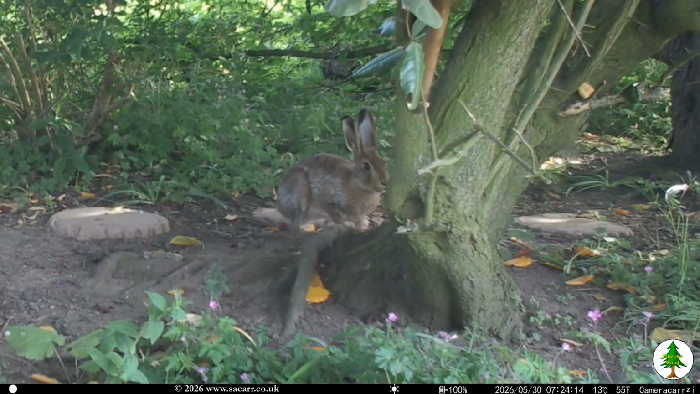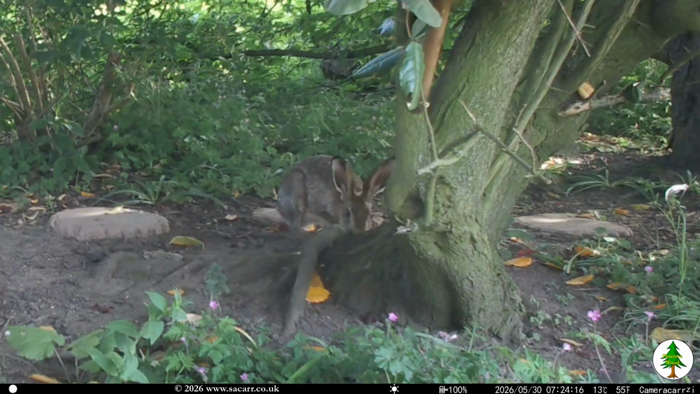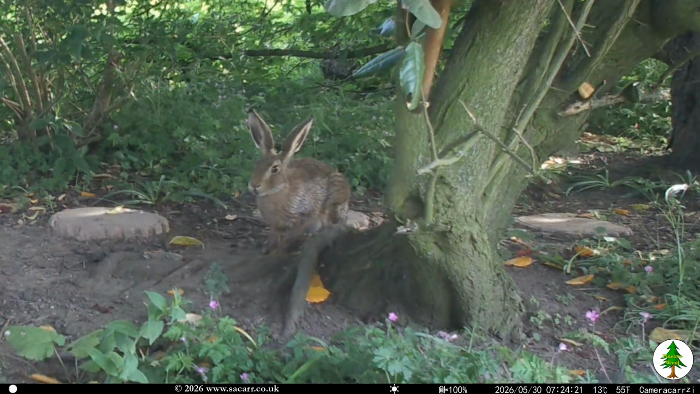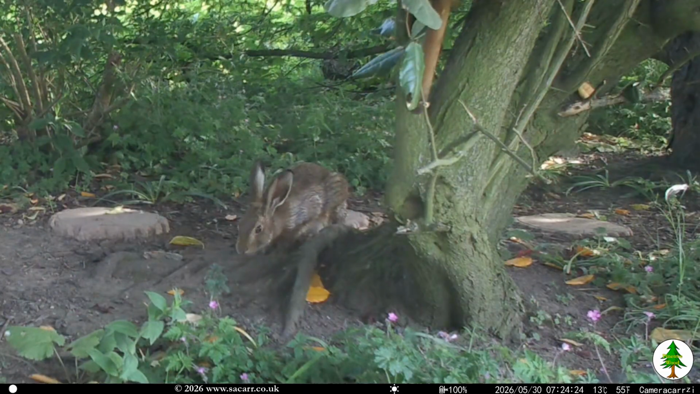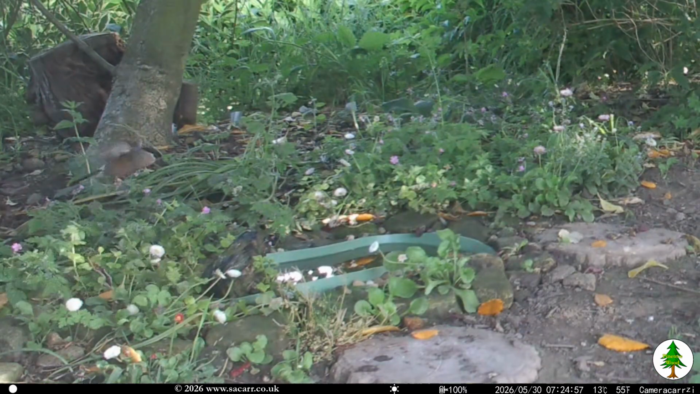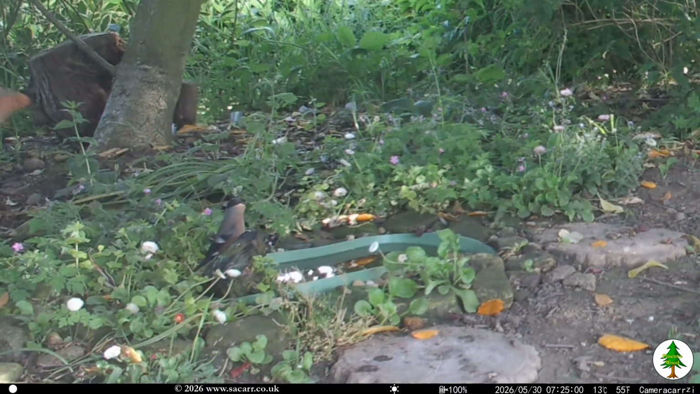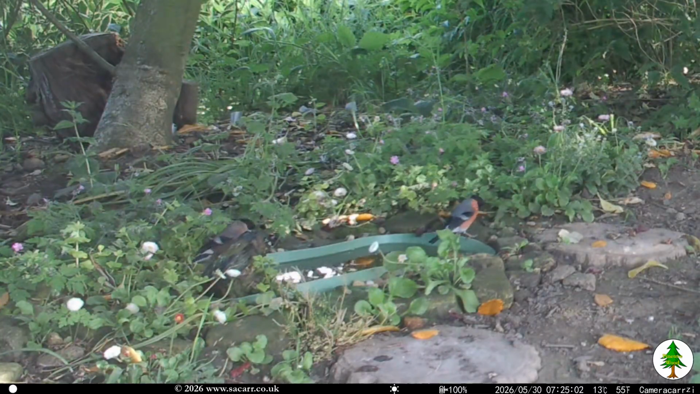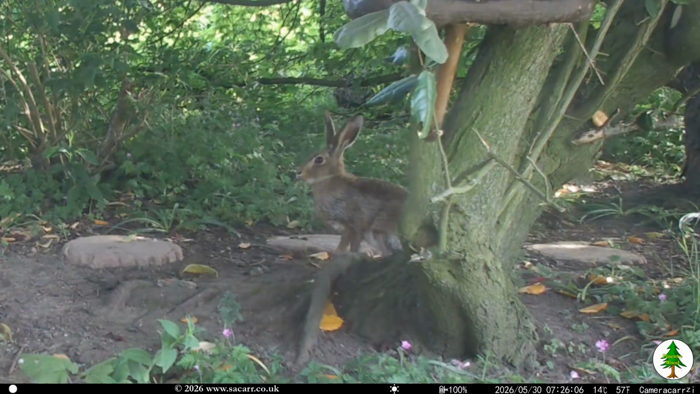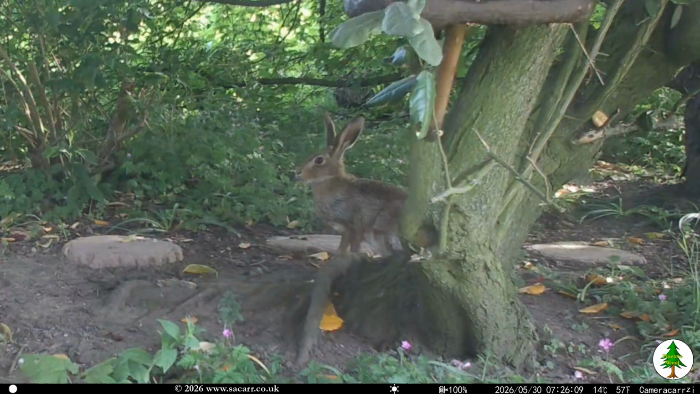A few hours later, the hare was back. At the same time, the wood saw its first bullfinch visit, with the bird landing by the pond. Shortly after, a second bullfinch flew in. Judging by the markings, it's a male and female pair. The hare had another zoomy session at 7:30 on the 30th.